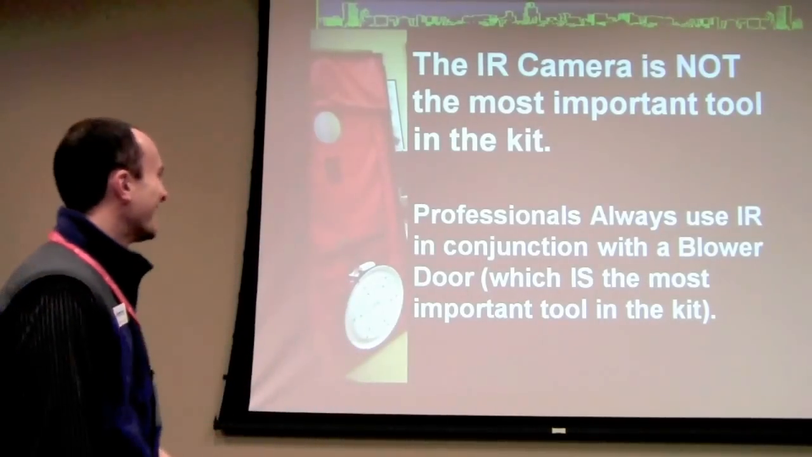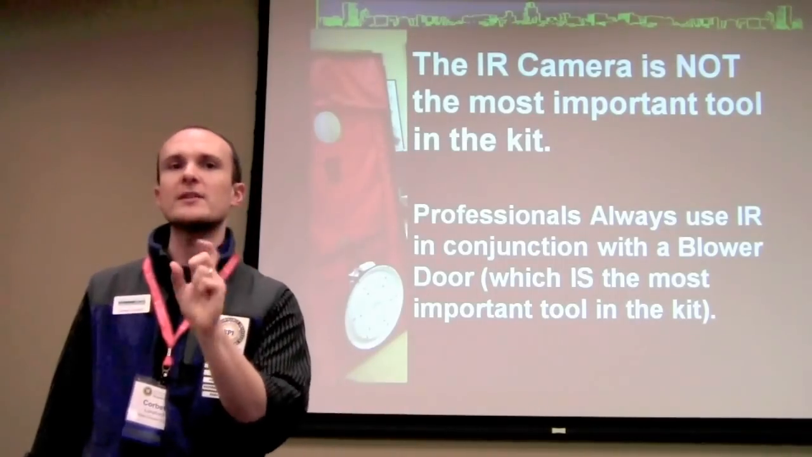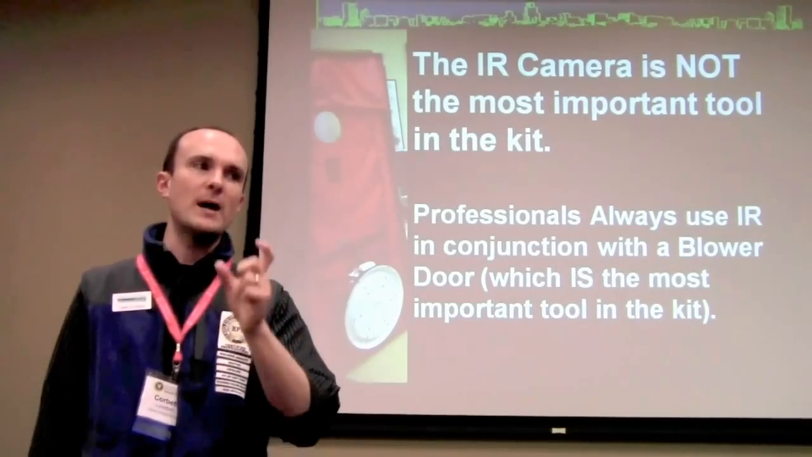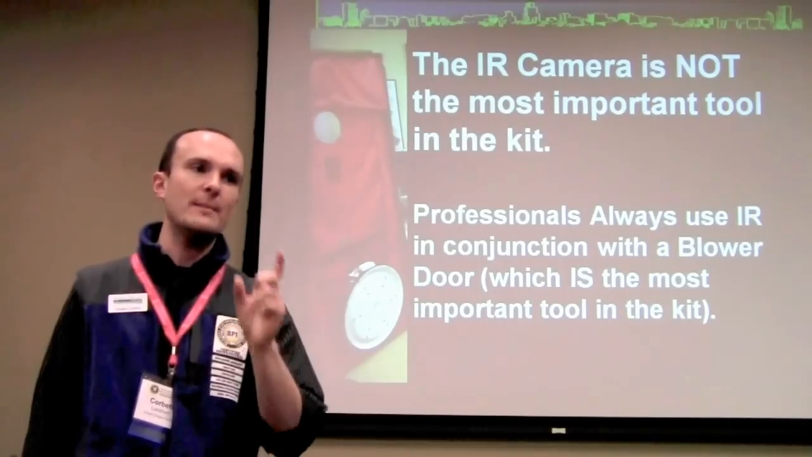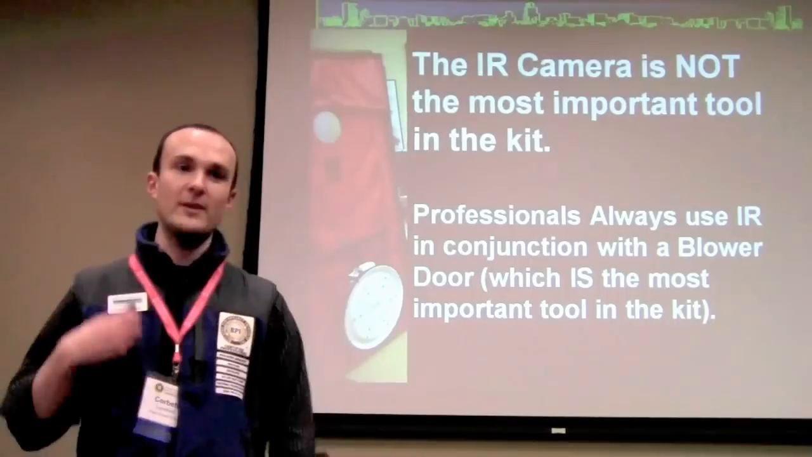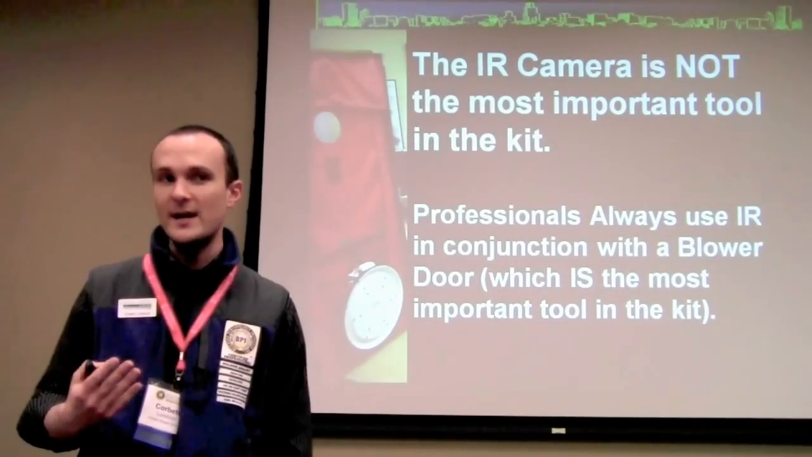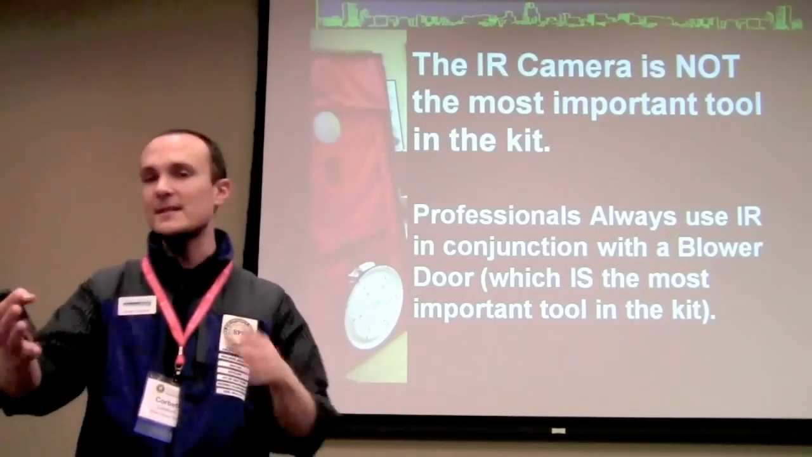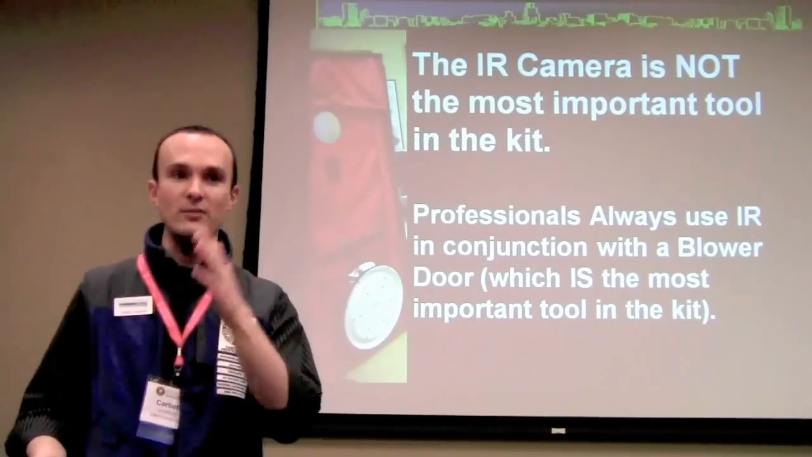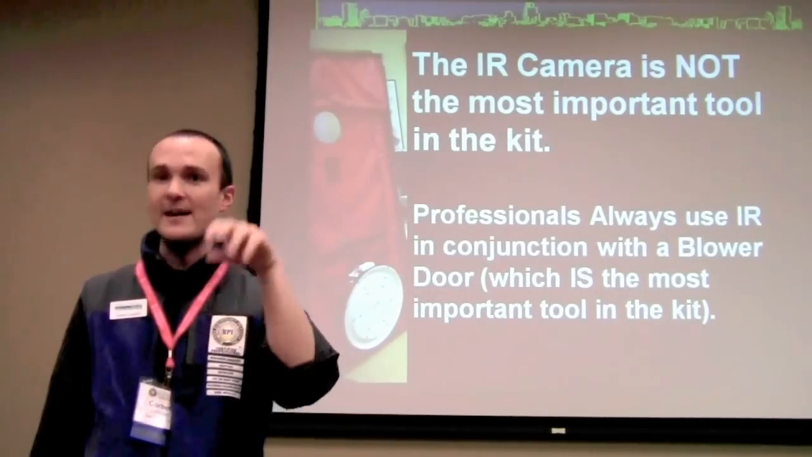It's okay. All right. So when we do infrared scan, just to be perfectly clear, a lot of the pictures that you're going to see are in conjunction with the blower door. Please don't go out and use infrared by itself without a blower door and think that you're doing a really thorough job. You should be very clear with your client that, okay, you know what, since you can only pay me $300, I'm happy to do some stuff for you, but really you should be investing in the full thing, which involves the blower door testing and all that stuff.